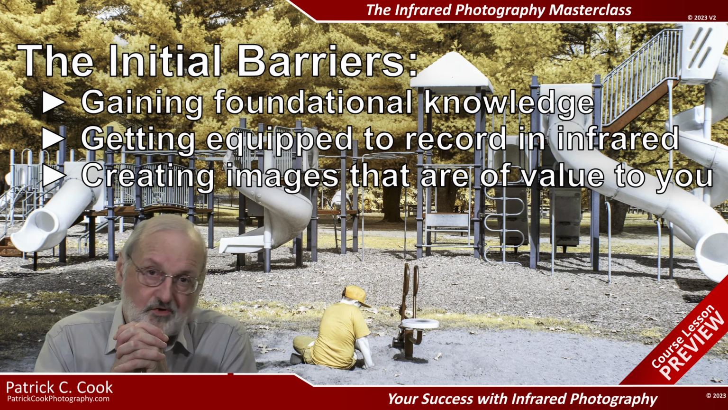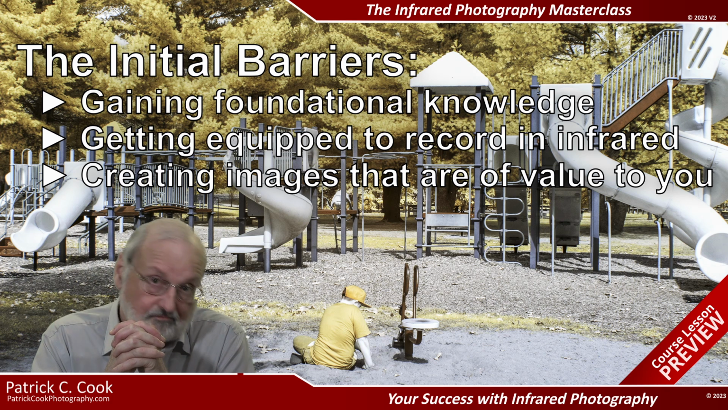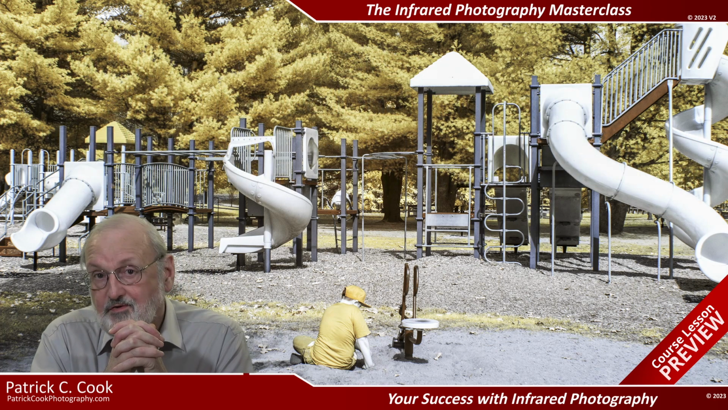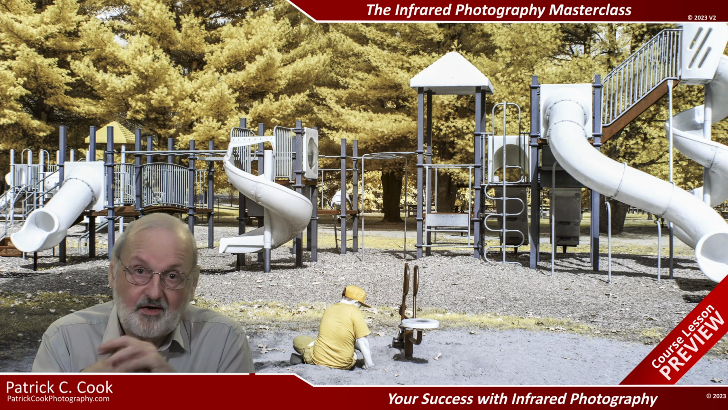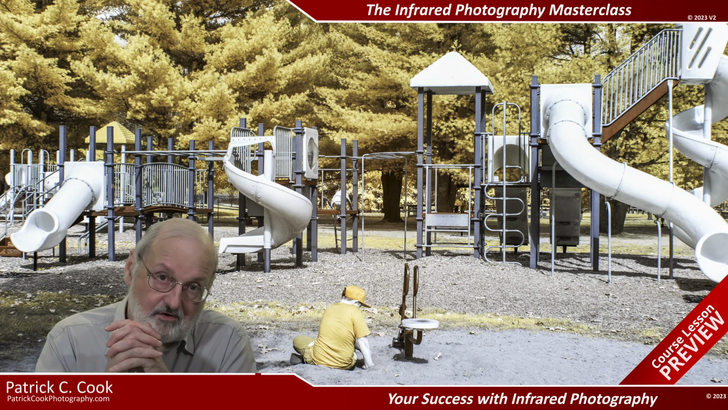Then you are well on your way to enjoying the benefits. From my own experience, I can assure you that the more you practice infrared photography, the more benefits you'll realize. You may, like myself and others, find infrared photography a wonderful expansion of your photography. You may one day consider infrared photography equally as important as your color photography.